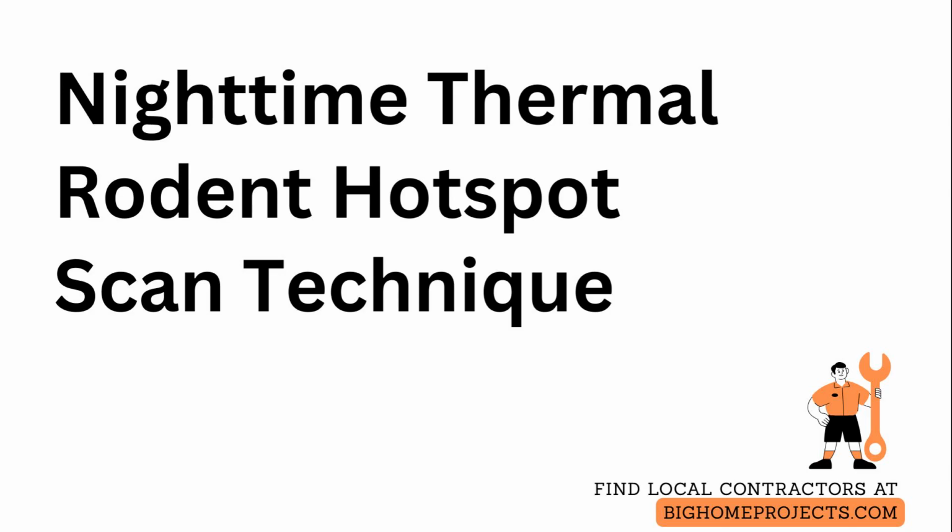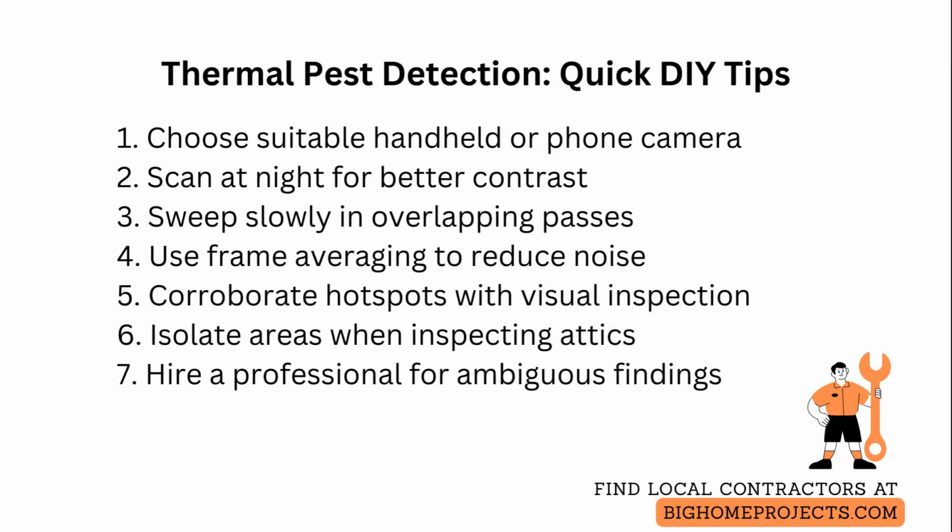Thermal camera pest detection lets advanced do-it-yourselfers pinpoint nests, rodent activity, and insulation gaps by mapping temperature differences without tearing walls apart. Start by choosing the right thermal camera pest detection product for a do-it-yourselfer job, such as a consumer handheld camera or a smartphone thermal attachment that offers at least a moderate thermal sensitivity and a resolution that allows you to see small hotspots through building materials.